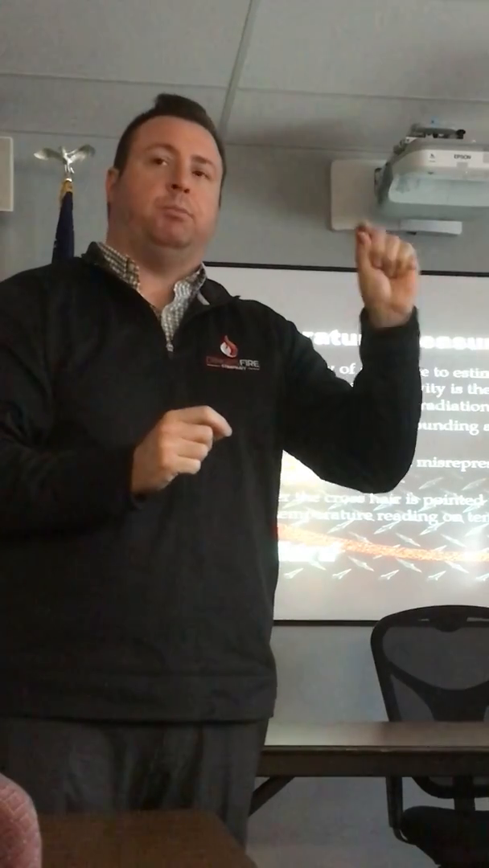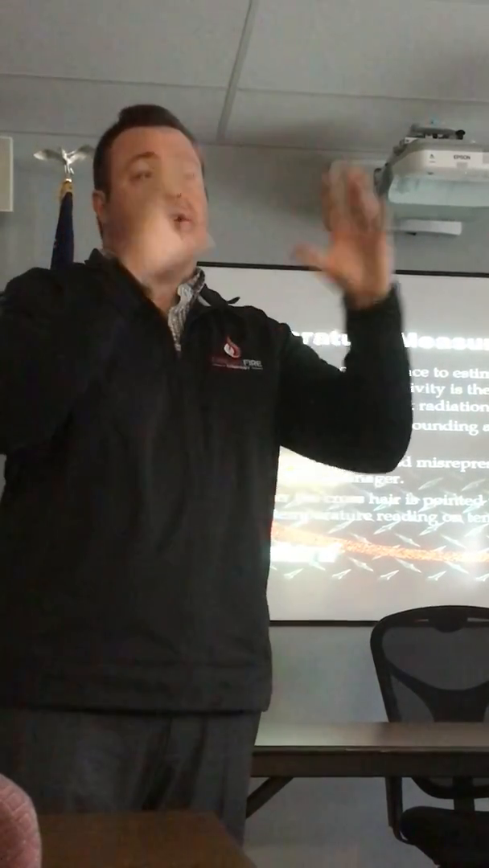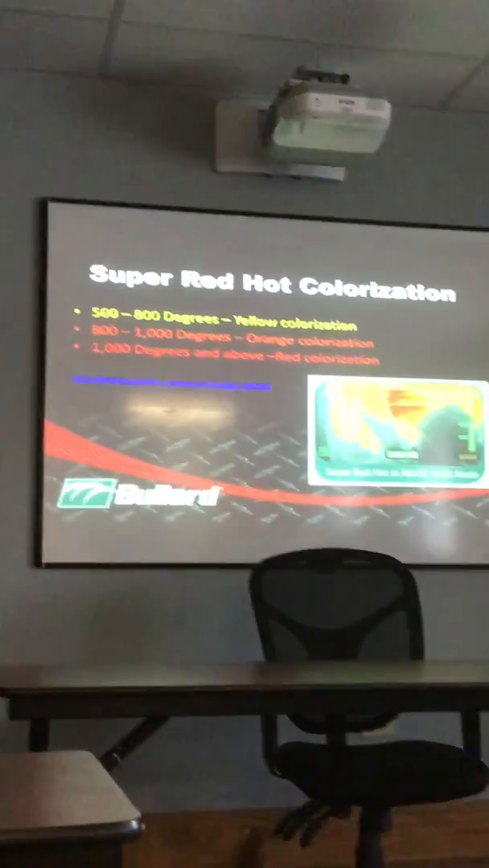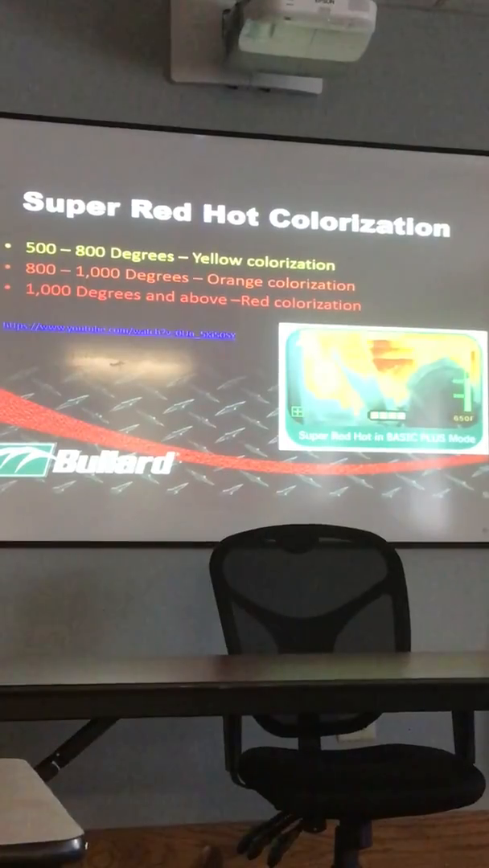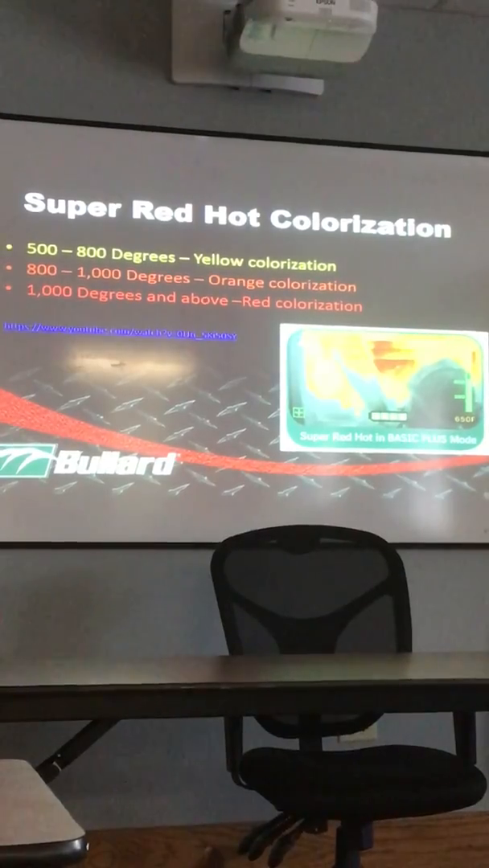So wherever that box is pointed at, that's going to be the surface temperature that you'll see in the bottom right-hand corner. The colorization on the camera is different. That gives you ambient air temperature, the colorization. So this is Bullard colorization here. Anything that shows up, the colorization starts at 500 degrees. From 500 to 800, you'll get your yellow colorization. From 800 to 1,000 will be orange. And anything that's 1,000 or above will be red, what we call super red hot colorization.